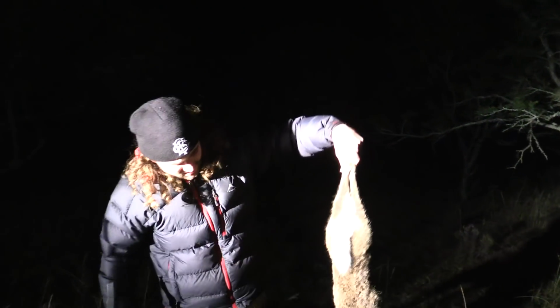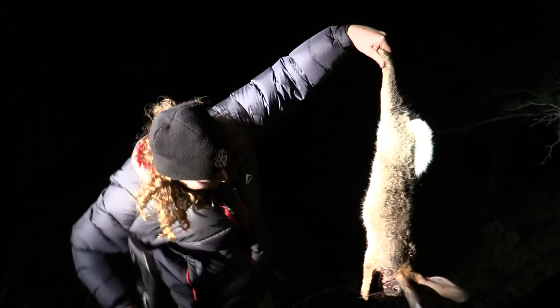Hit this one, looks like right there in the heart, over there. So it was a good shot. Some blood coming out of his mouth, means I probably got him through the lungs as well. Pretty happy with that.